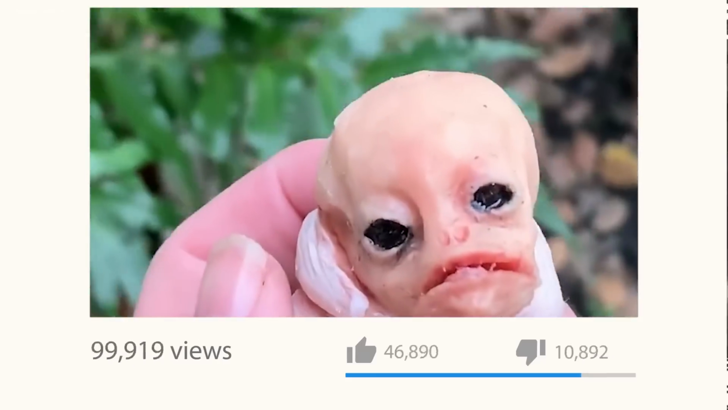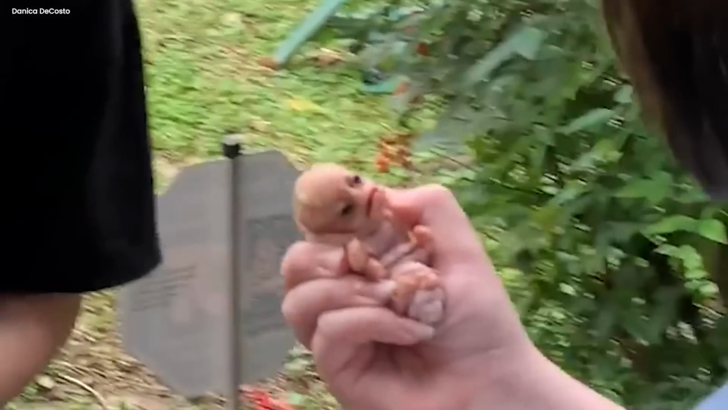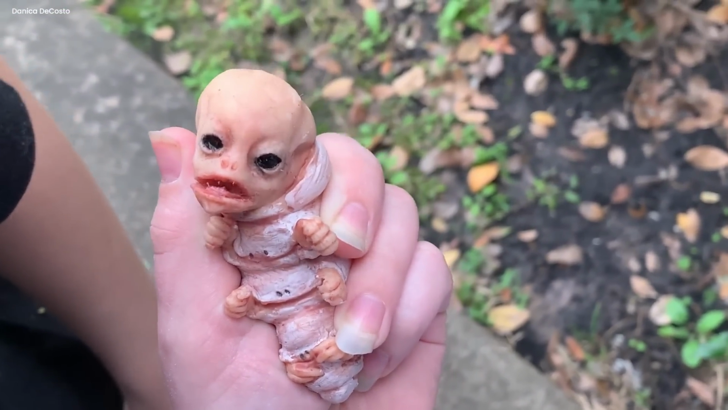People watching the video had mixed reactions. Some thought it was cute, maybe trying to make sense of the strange sight. Others, though, were terrified, calling it an abomination, a blend of two worlds that should never have met. I think he's gonna like turn into a butterfly because he looks like a caterpillar.